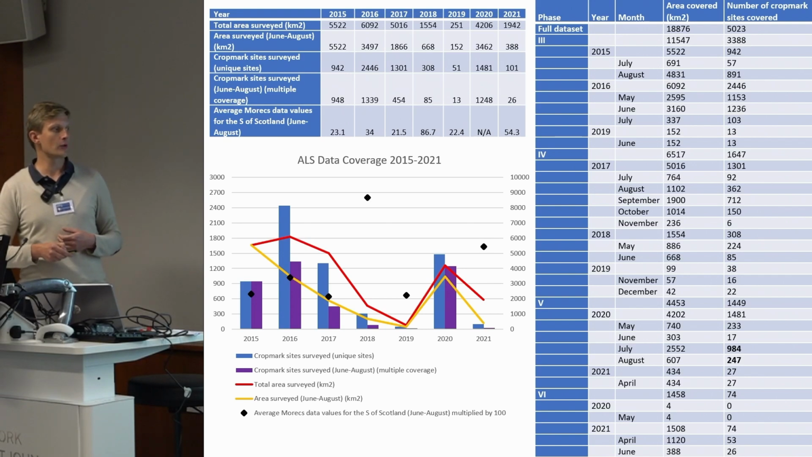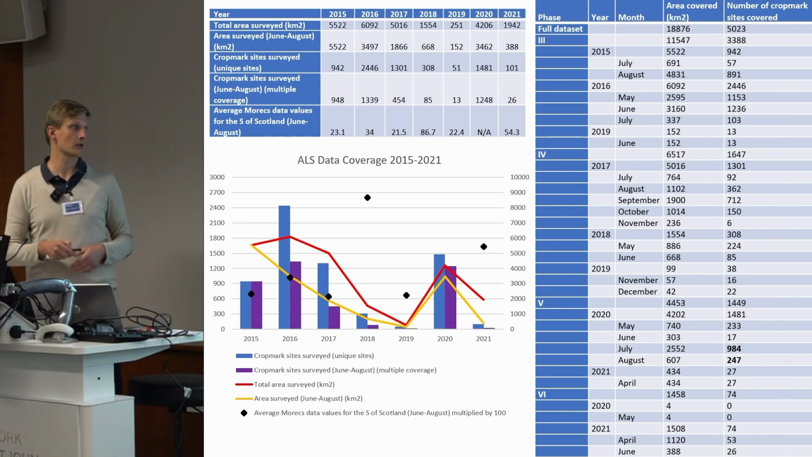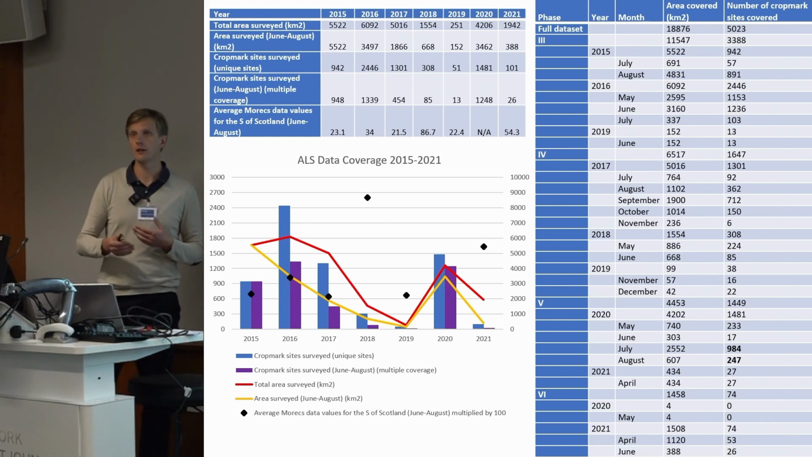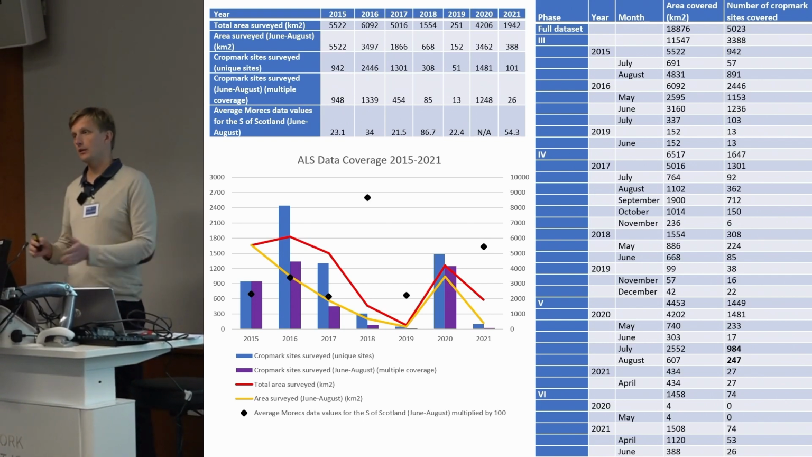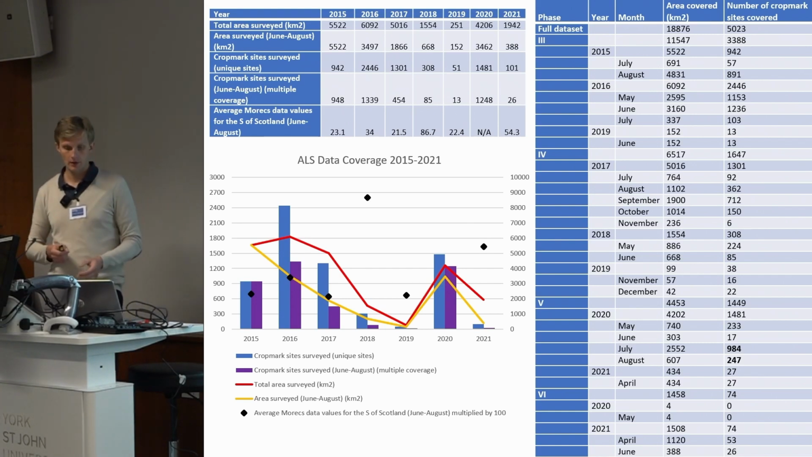In July and August of 2020, for which there was a high soil moisture deficit level, we come down to about 1,000 sites, 1,100 sites. So this is already a big chunk of data that we eliminated based on the weather patterns and climate conditions.